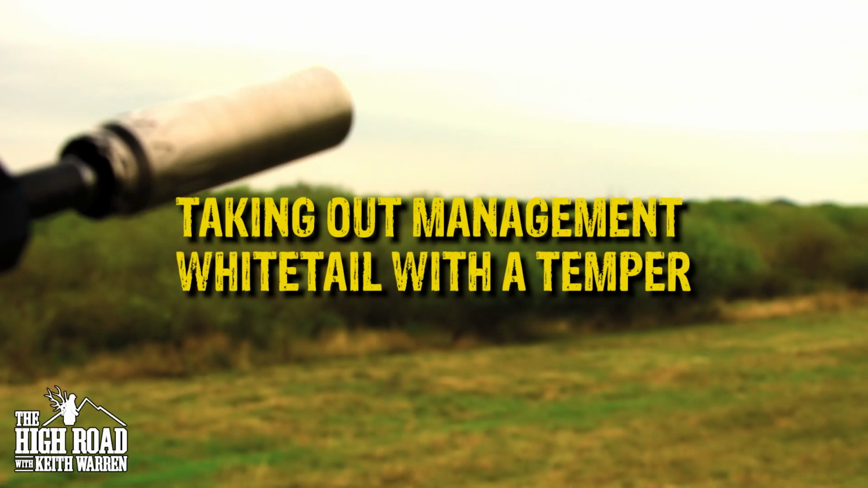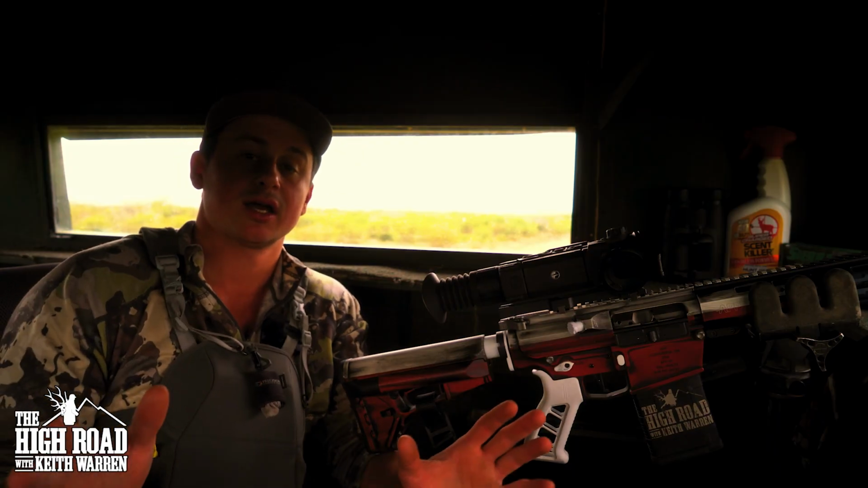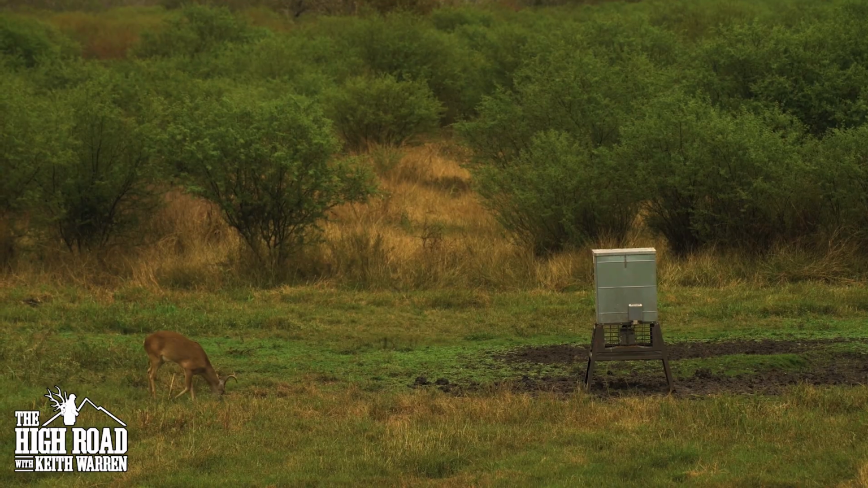All right, everybody. It is a warm Texas evening for being December. I don't know if you can tell by my face, but if it looks like I'm sweating and red, it's because I am. But I think these Texas deer are a little bit more acclimated than those northern deer to the warmer weather, so hopefully it won't keep them from moving.